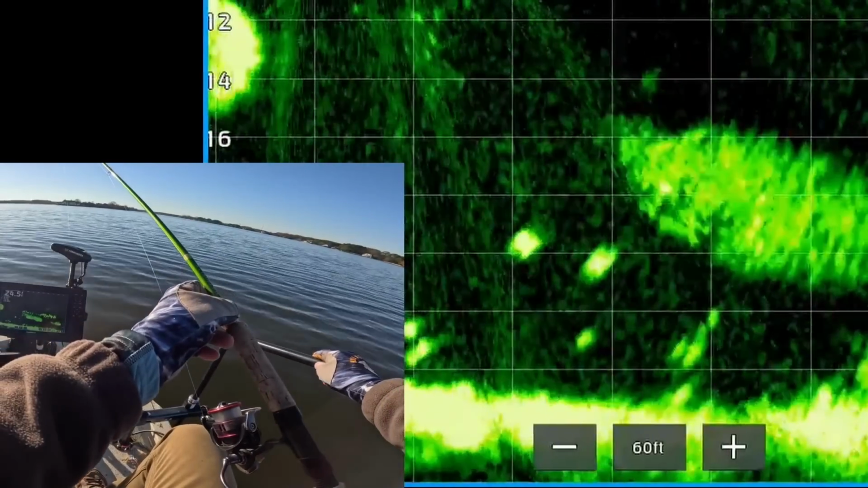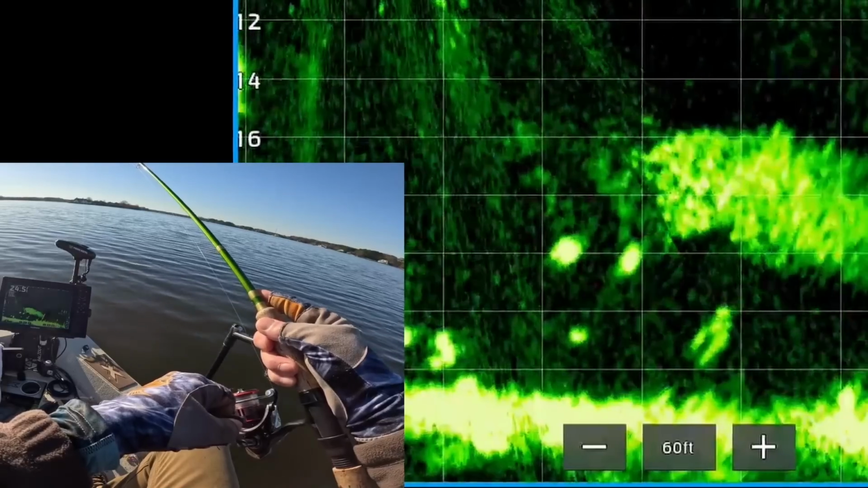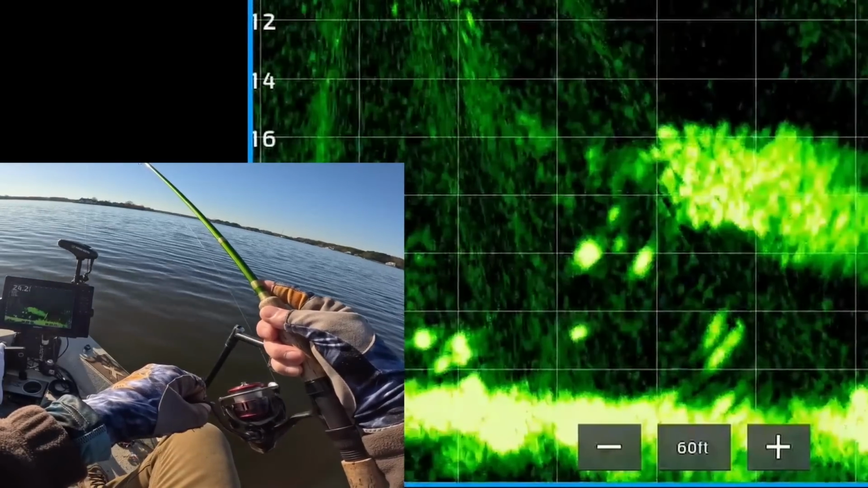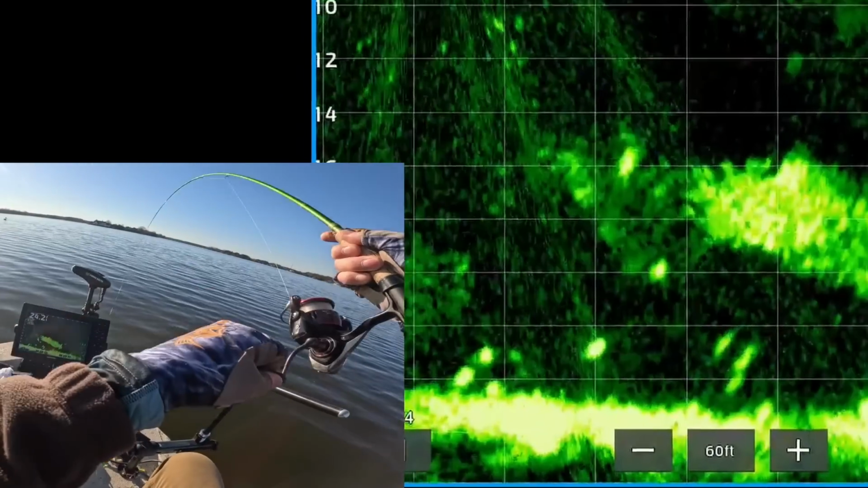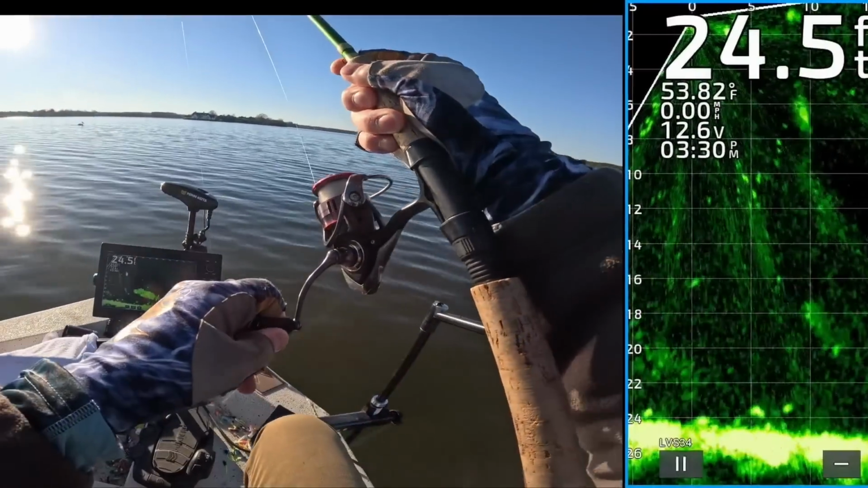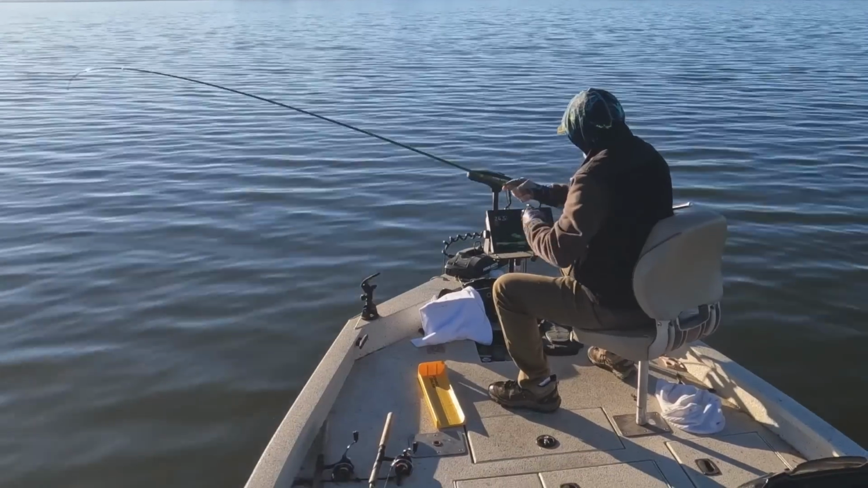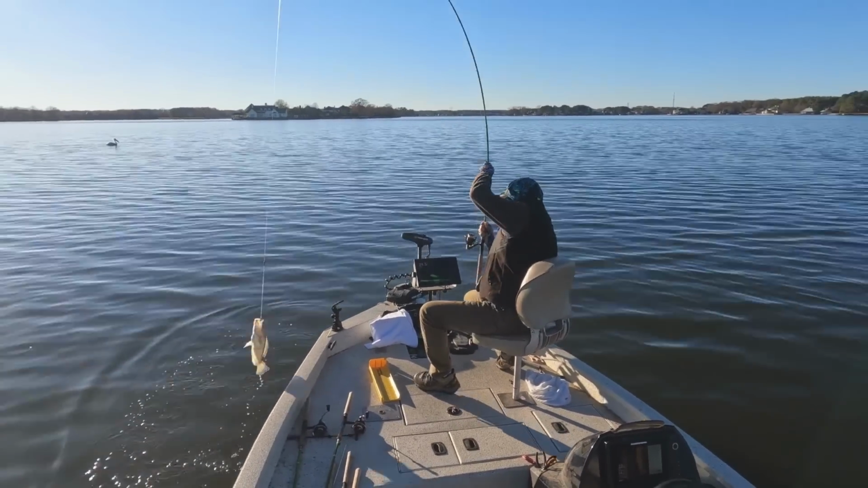My jig just came right there above it. The other one turned. There he is, right under the boat. That's a good one. He got it. Yes. Dang. Look at that sucker. Get in the boat.